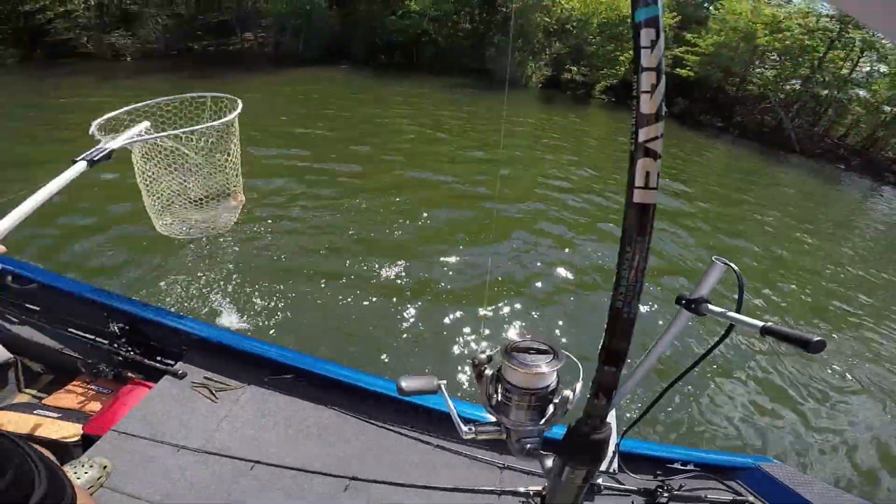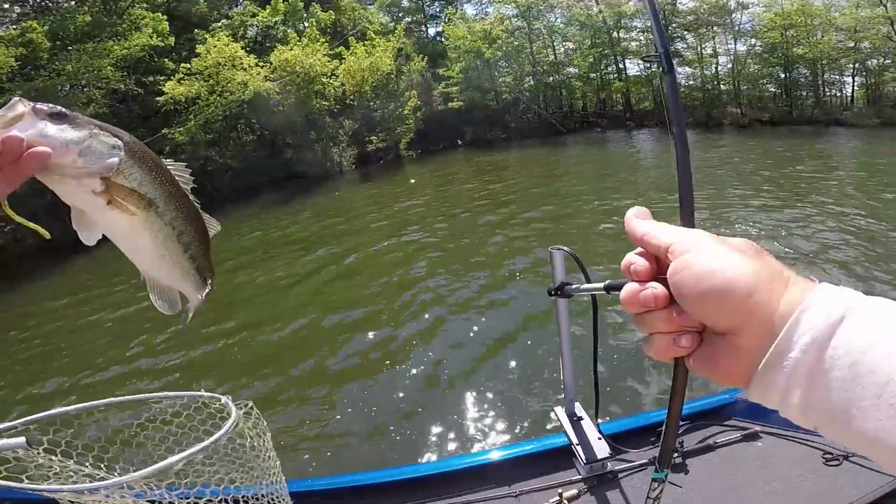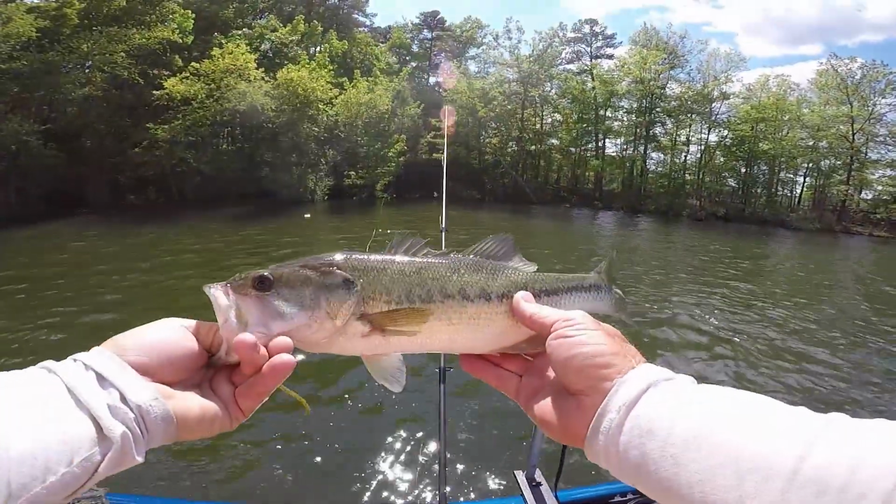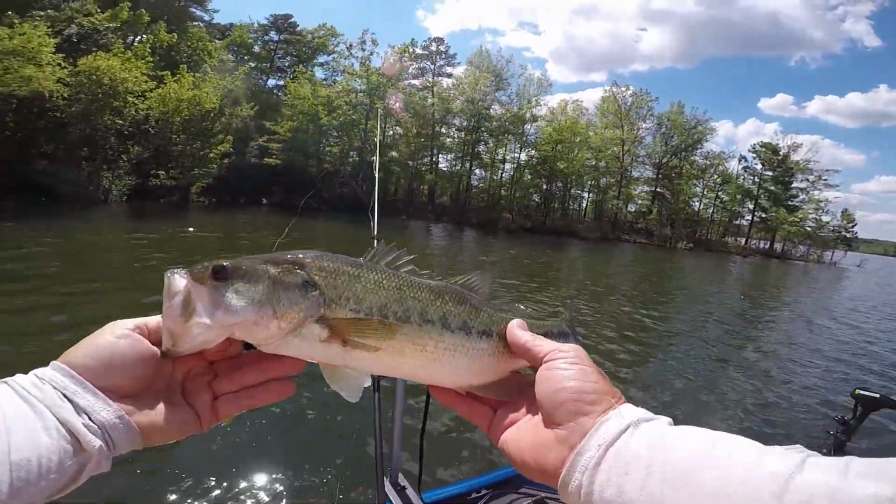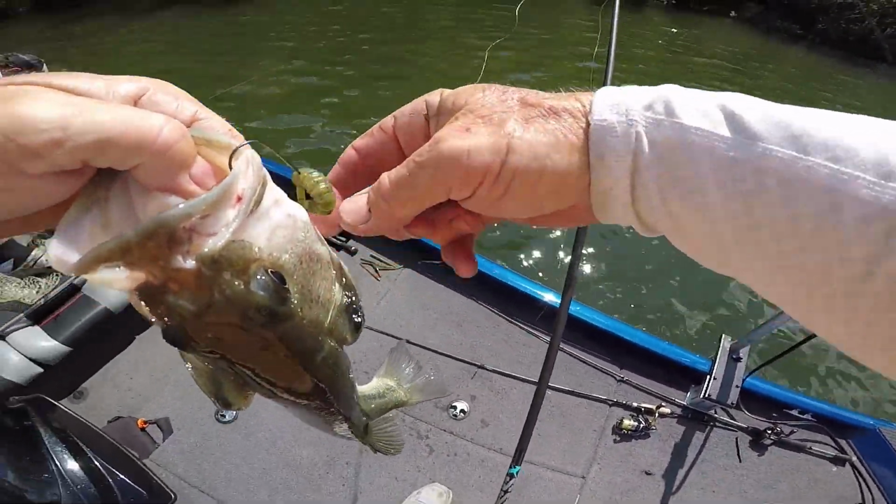Oh goodness! I got it. Okay, there you go. Net man, that's a nice fish. Not a monster, but he's a nice one. Look how long he is. He grows up, guys. He's gonna be a big one. Look here. This is why you net them, guys. Look here.